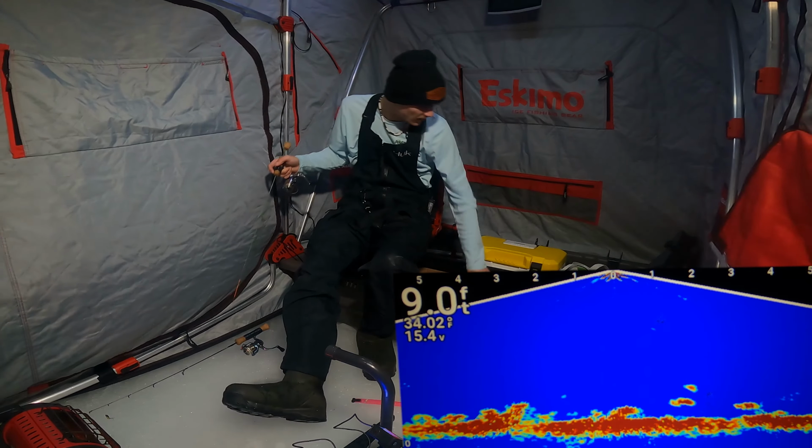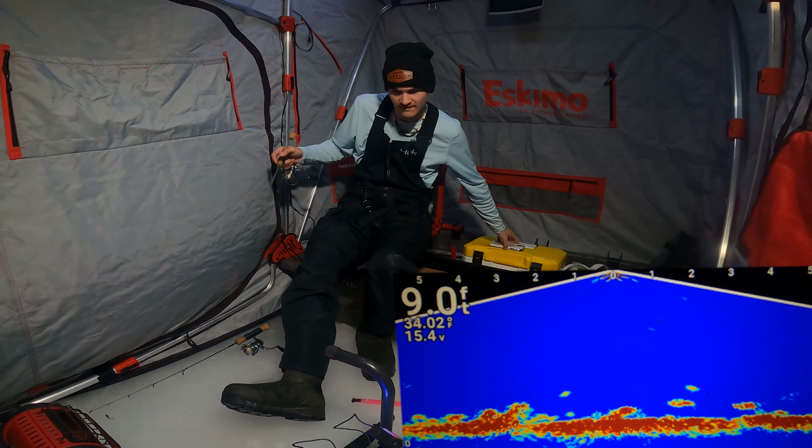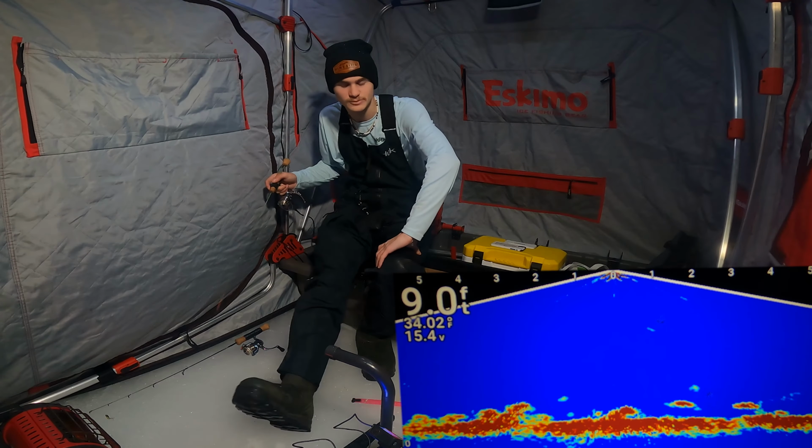Weird. I'm surprised there's so many gills here. It's just very, very different than what it was last week when I fished here.